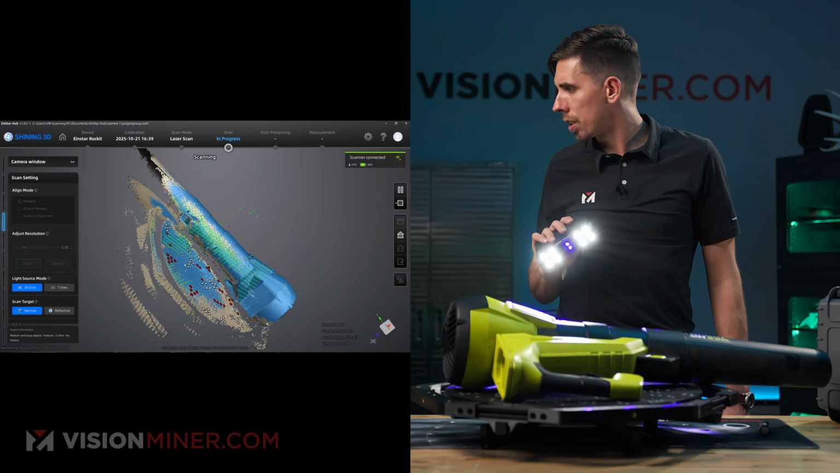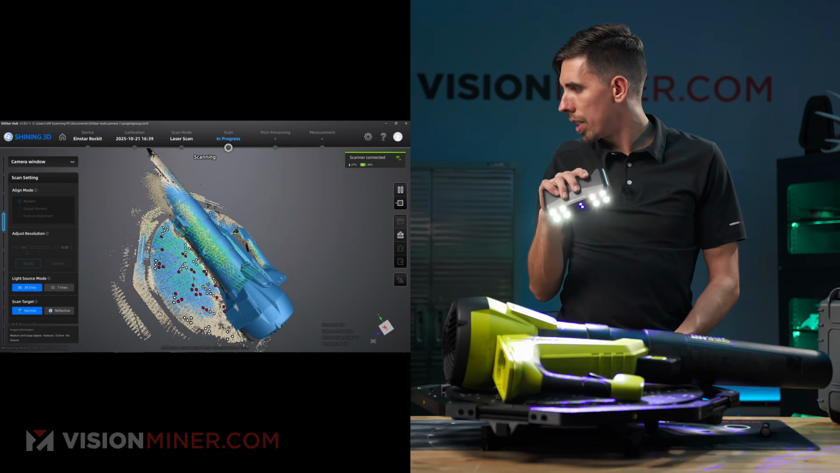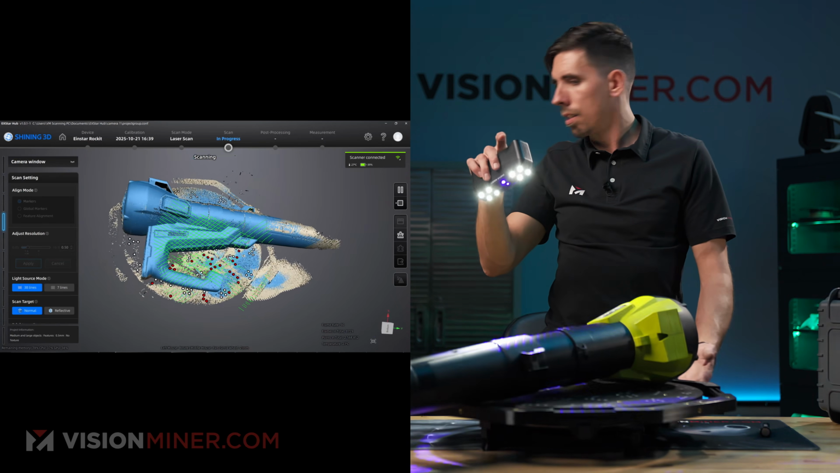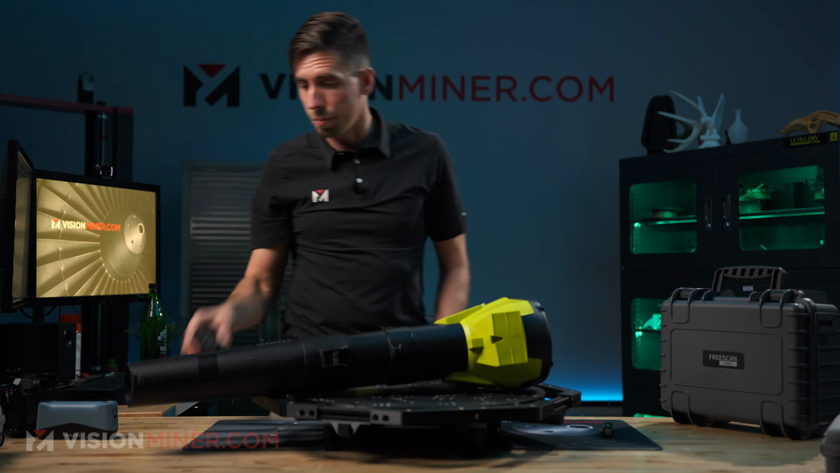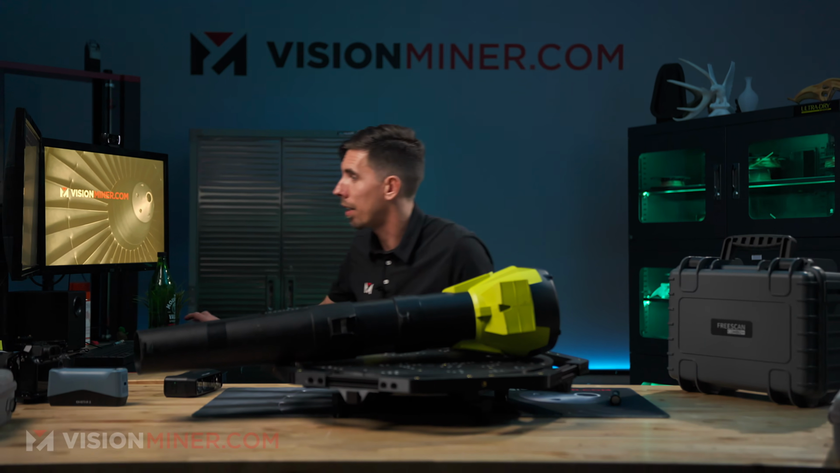It's really not having a good time with that reflective black on that area. It's kind of reflecting light back, but I will say this is leaps and bounds better than the EinStar ever was. Like, massively better. Let's check this out.